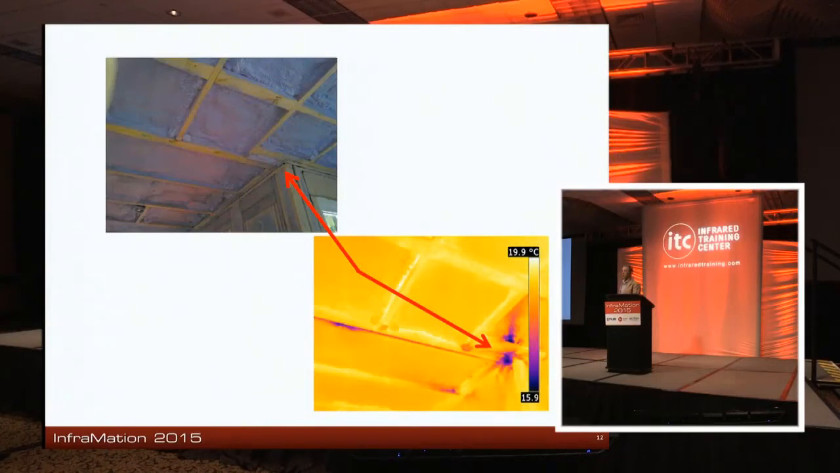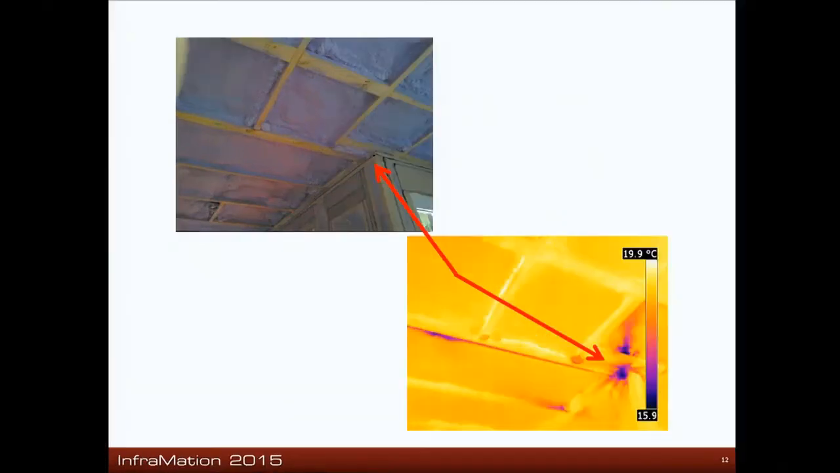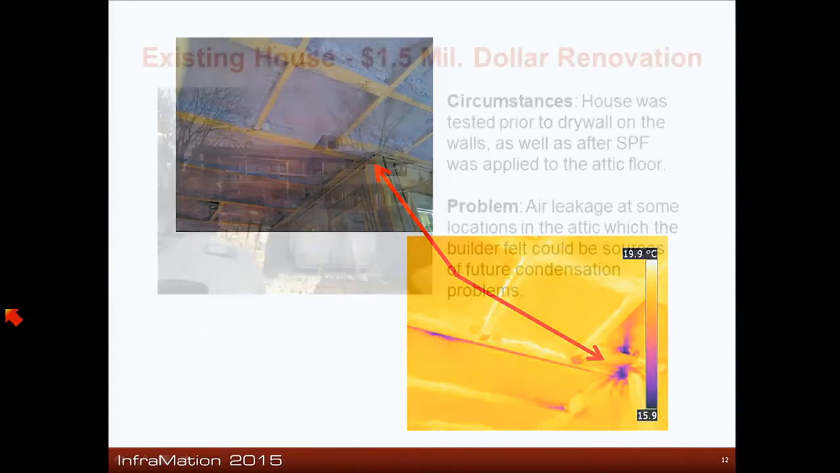So blower door, infrared, fire up the blower door, a little bit of a cool day. As I said, just about always at transitions. That's where we're going to see a lot of leakage. So the air leakage appears as wispy lines right in there.